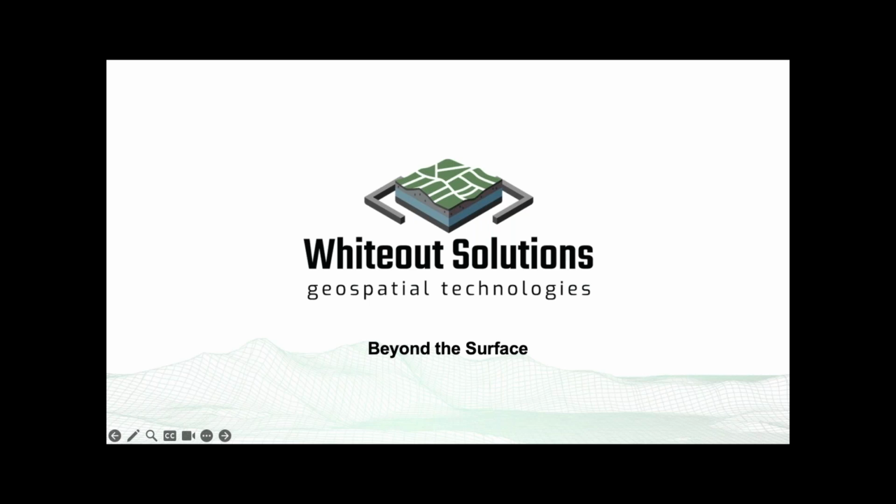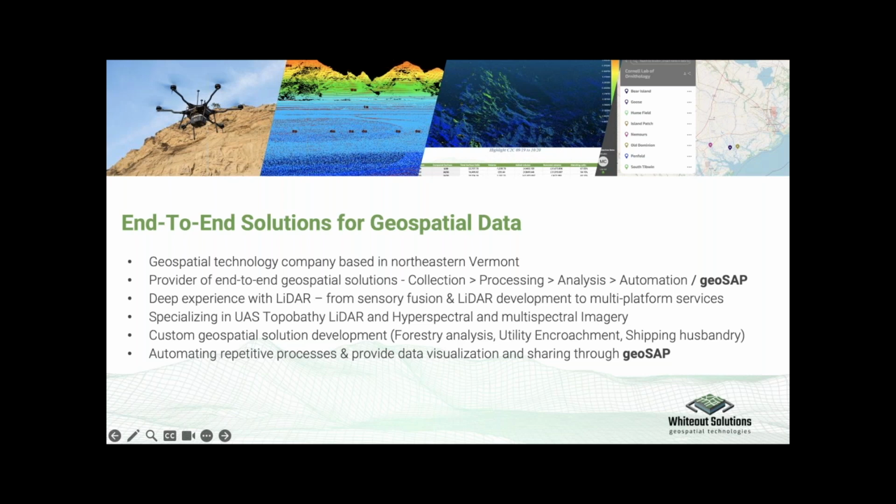Great. So as mentioned before, we're Whiteout Solutions. We're based in northeastern Vermont, and the company was founded in 2016 and very much focused on delivering end-to-end solutions for geospatial data, from the collection, processing, analysis, and automation through the delivery in our application called GeoSap.